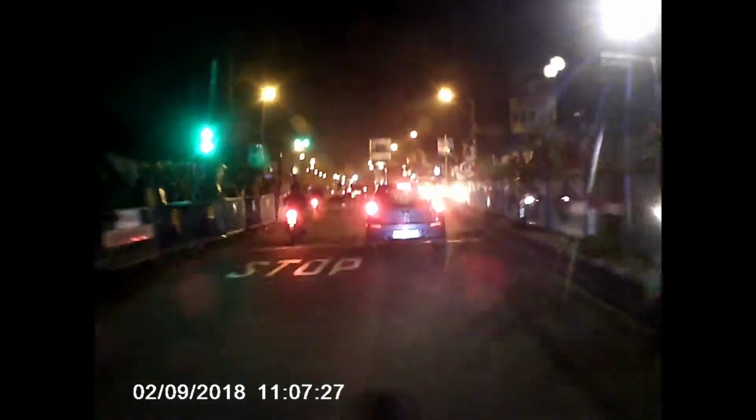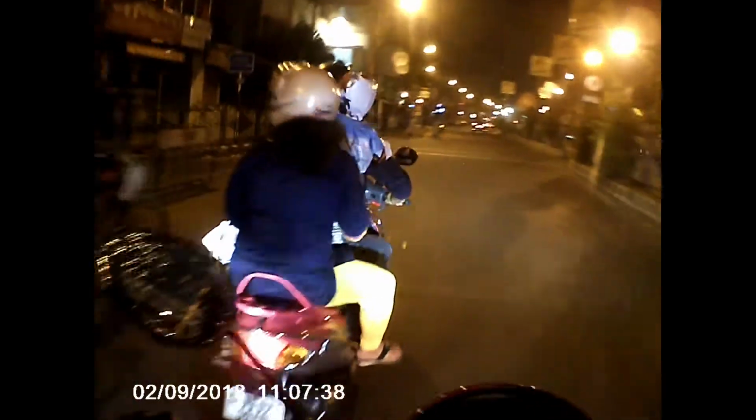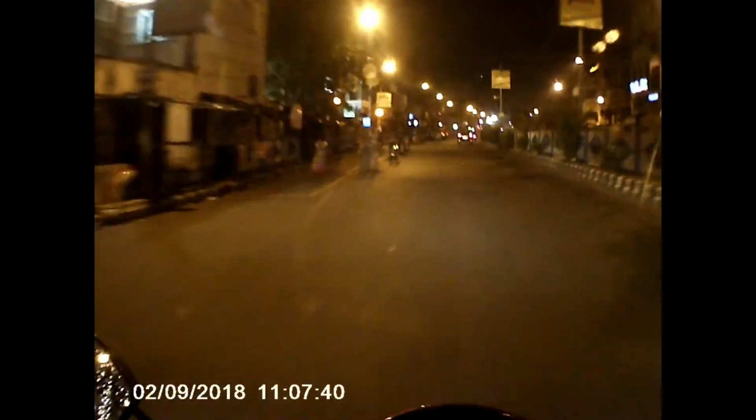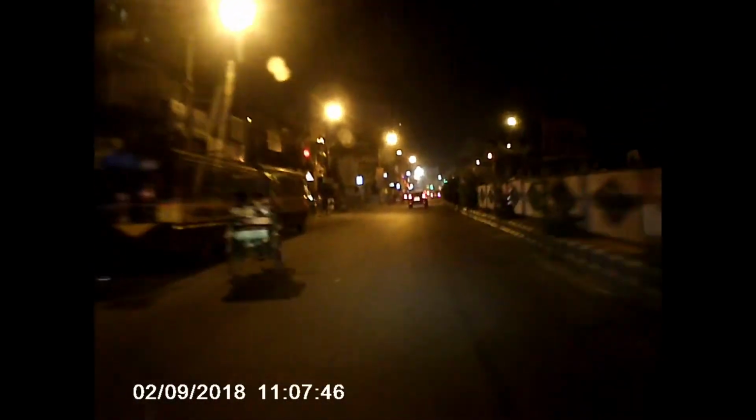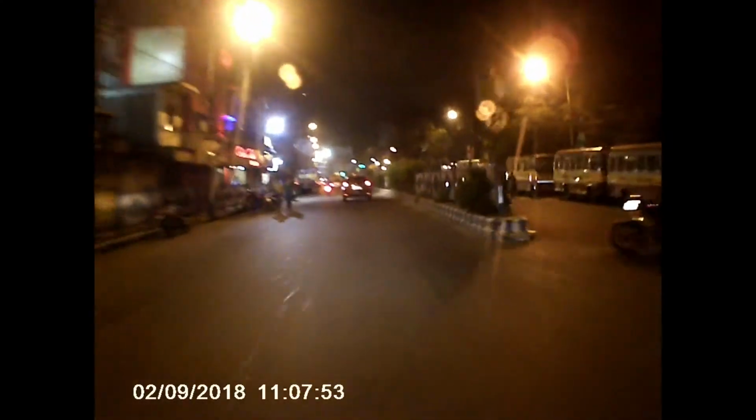So this is Jadavpur 8B, and as you guys guessed, yes, there's no traffic police at the Jadavpur 8B2. Time to open the throttle a little bit. It's already too late.